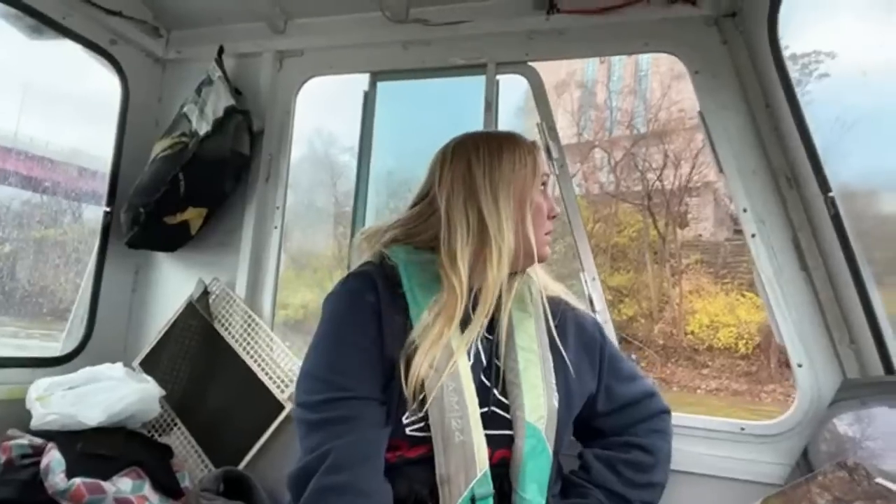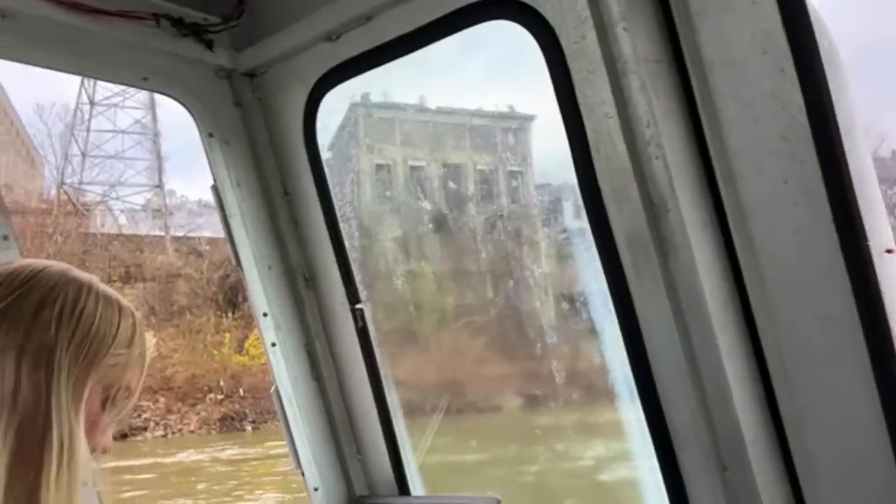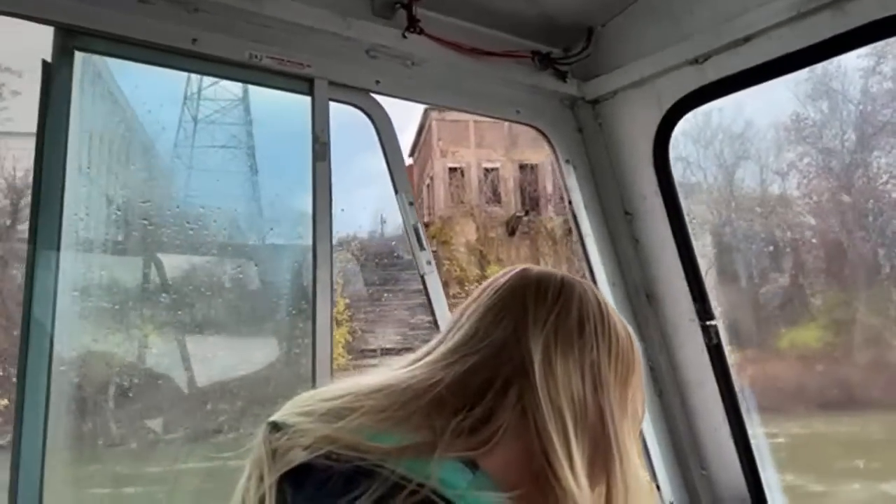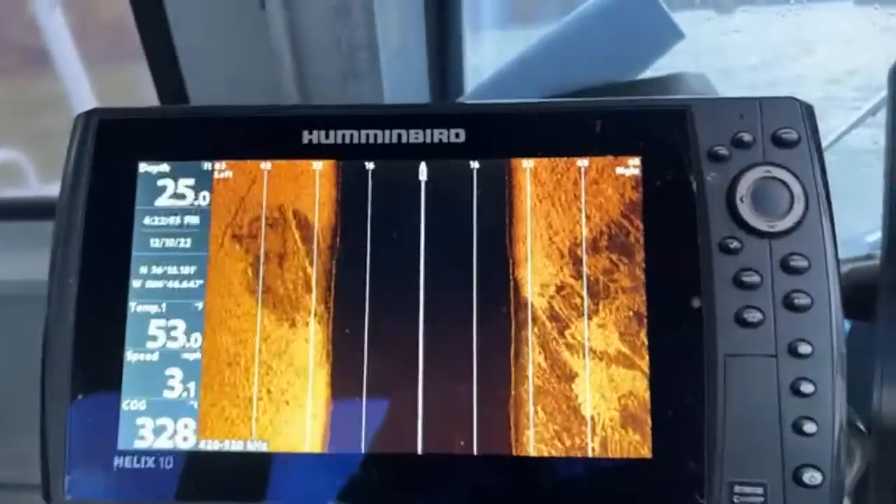Look at that old building. It's actually a pretty cool building over there. I like old buildings. So anyway.